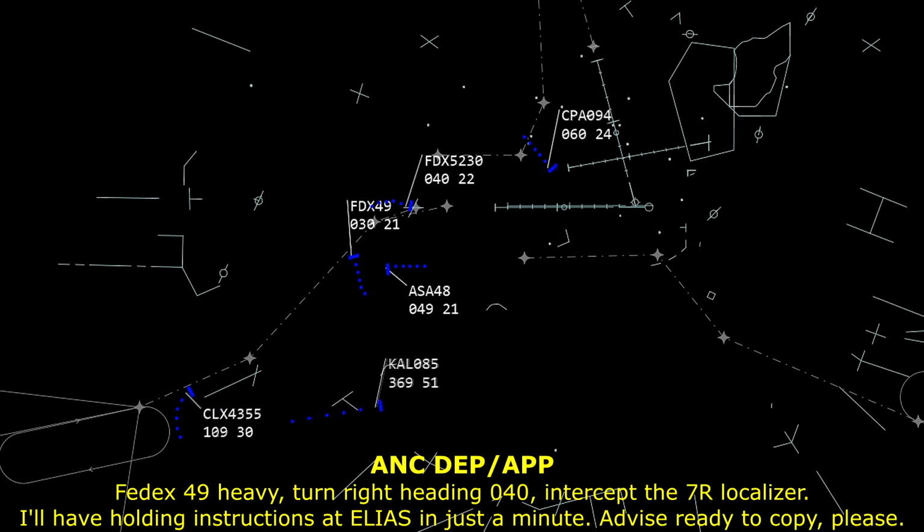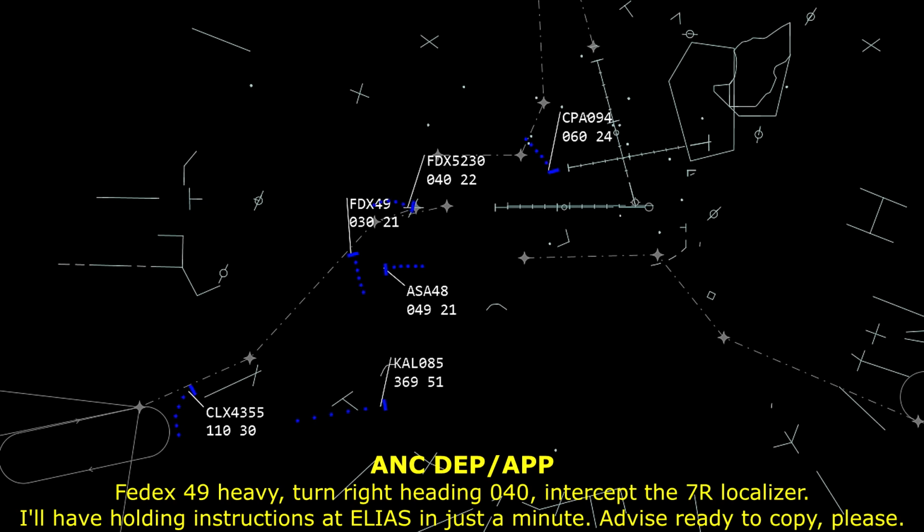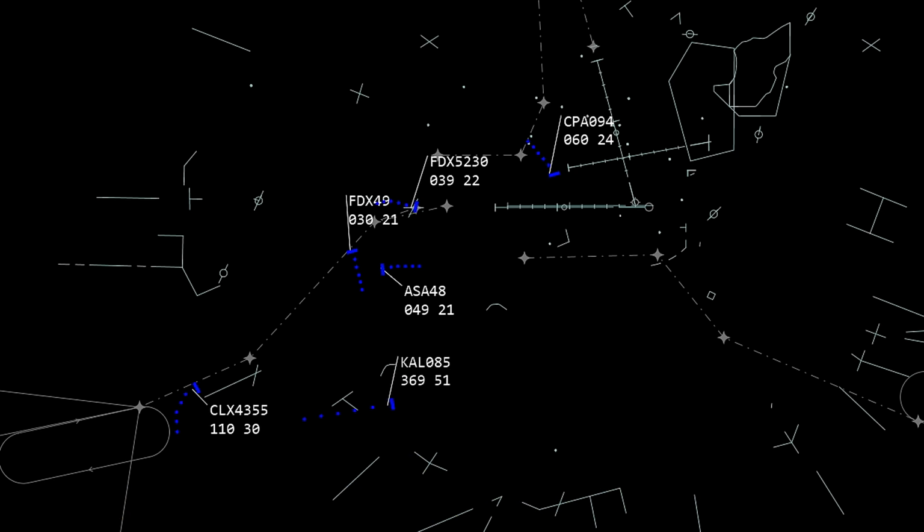FedEx 49 Heavy, turn right heading 040. Intercept 7 right localizer. I'll have the holding instructions at Elias in just a minute. Be ready to copy, please. 040, 7 right localizer.